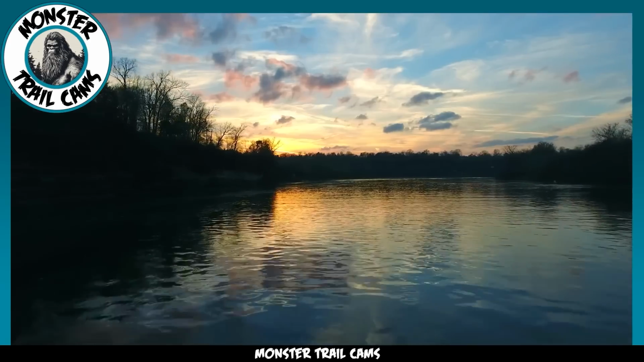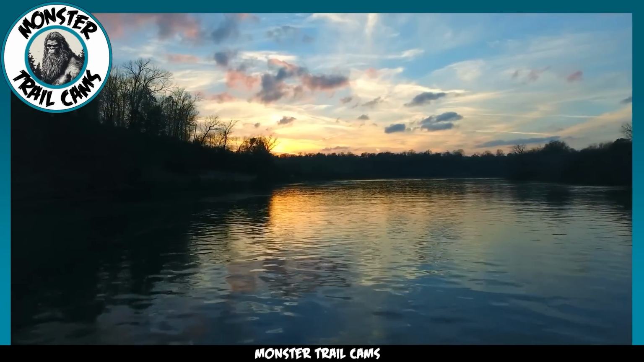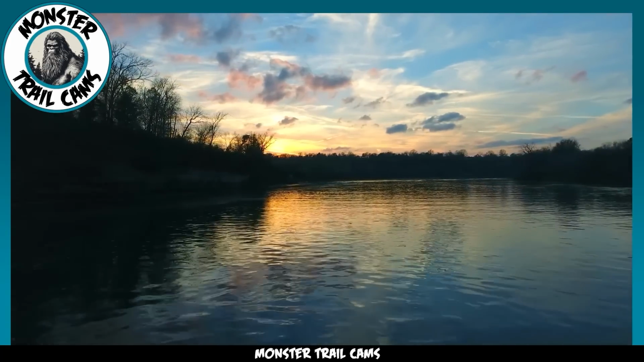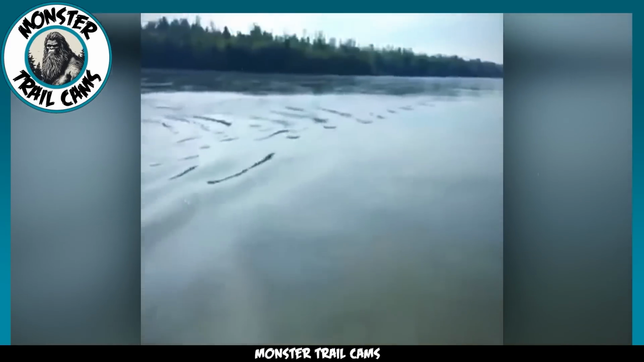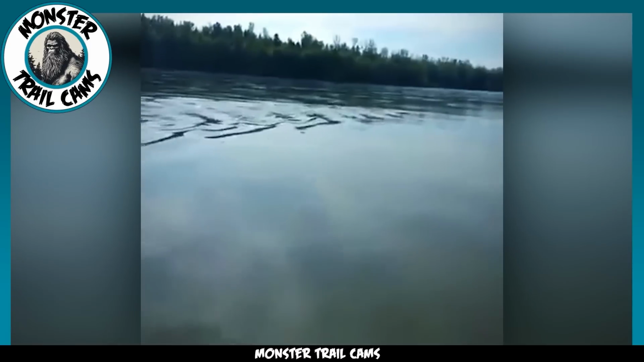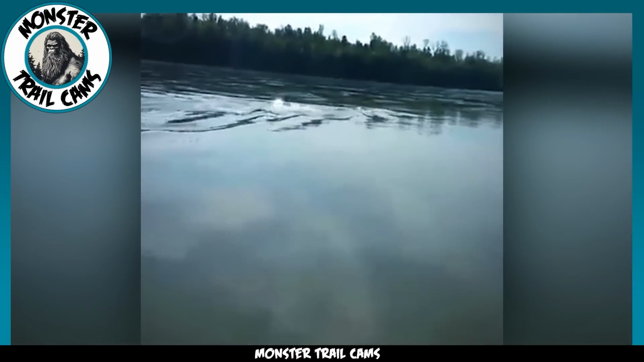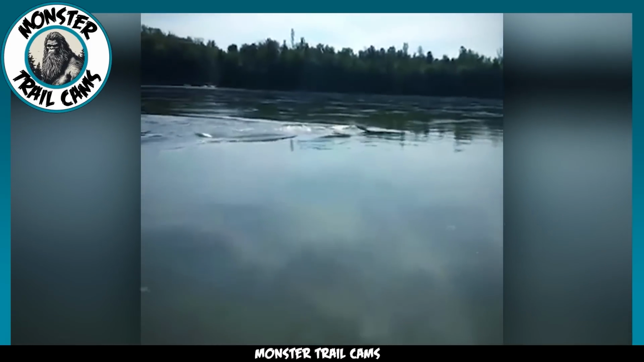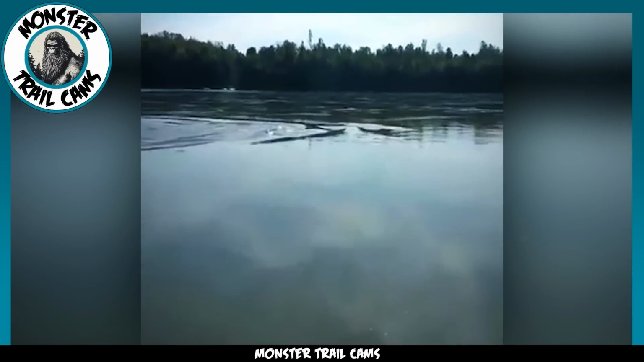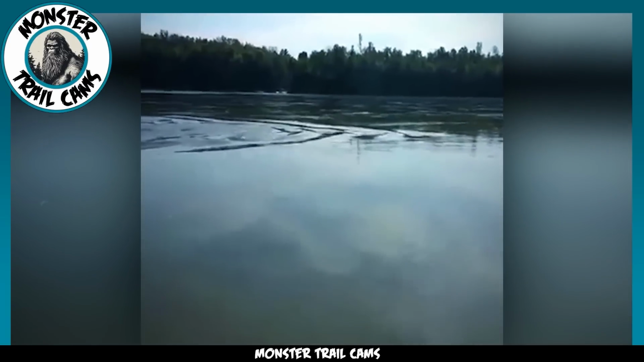A YouTuber recently captured some pretty intriguing footage while they were out boating on a river in Putumayo, Colombia. In the video, you can clearly see some kind of movement or disturbance going on in the water as the boat cruises by. It's weird, right? And get this, you can even hear a guy in the background speculating that it might be a gigantic fish causing those ripples. I mean, what else could make water move like that?